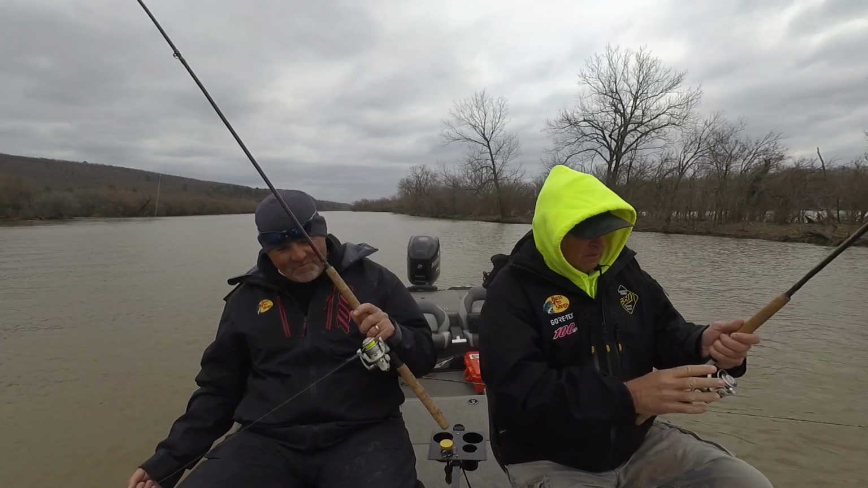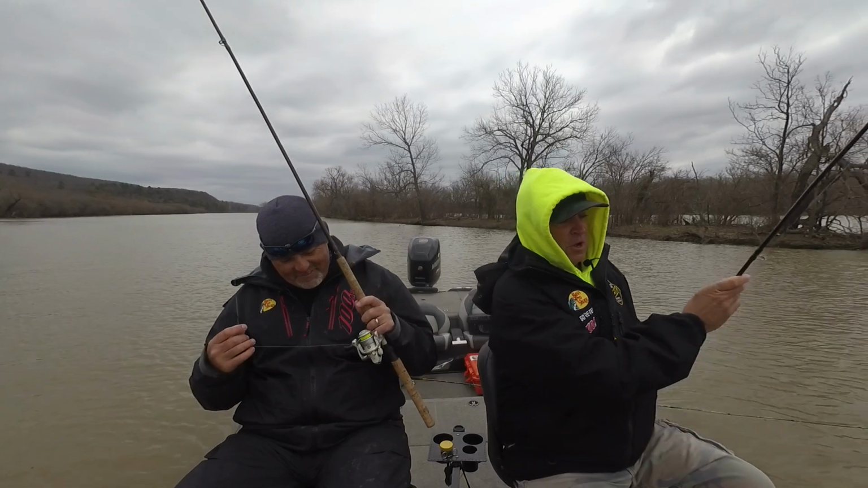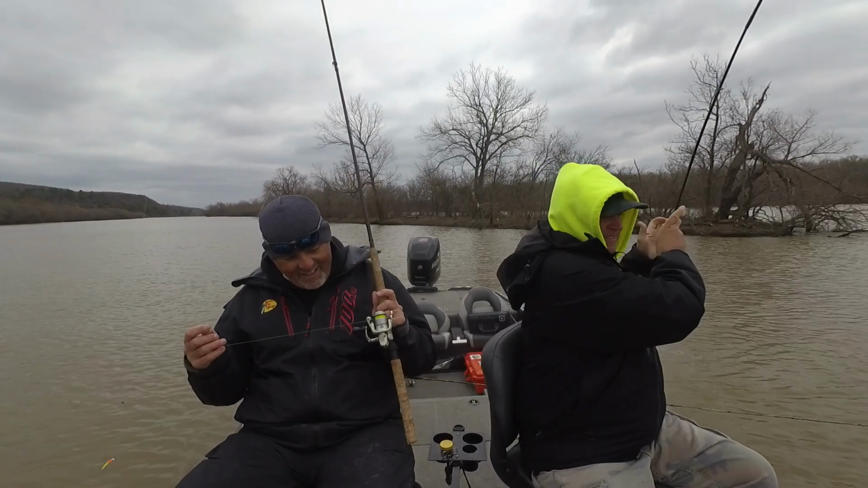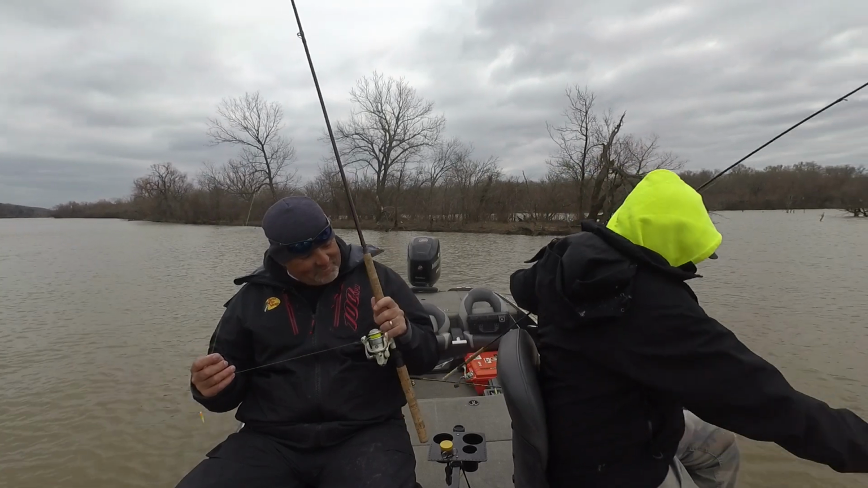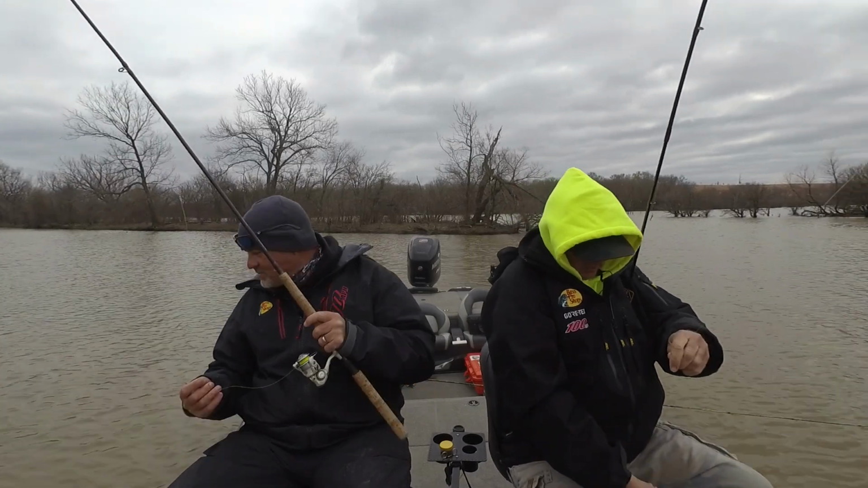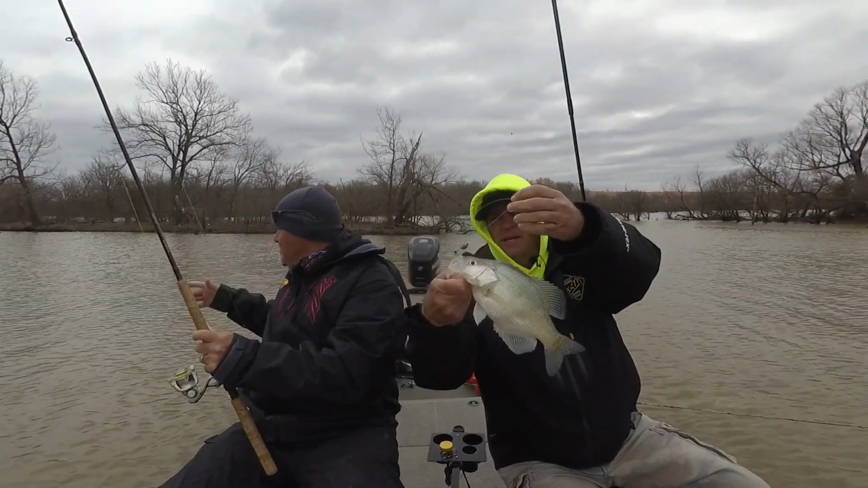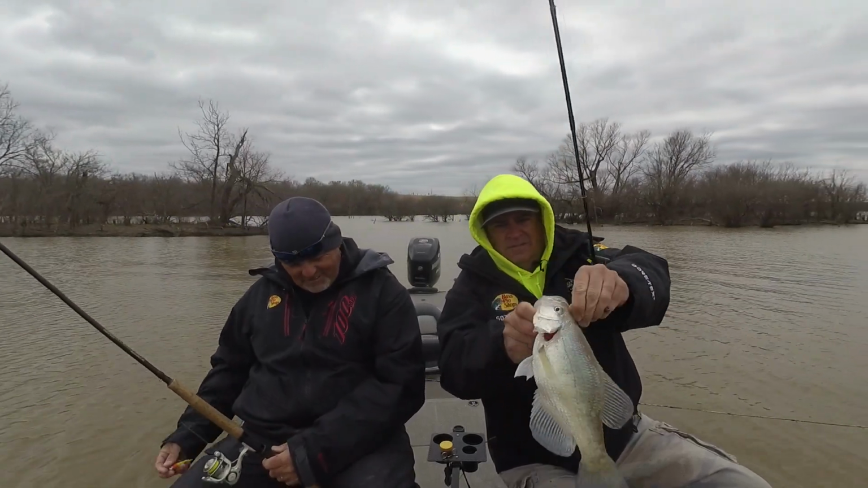There you go. This crappie is for all the people that reel wrong. Nice quality fish. You mad at the world? Cold day, we had to get out of the wind.